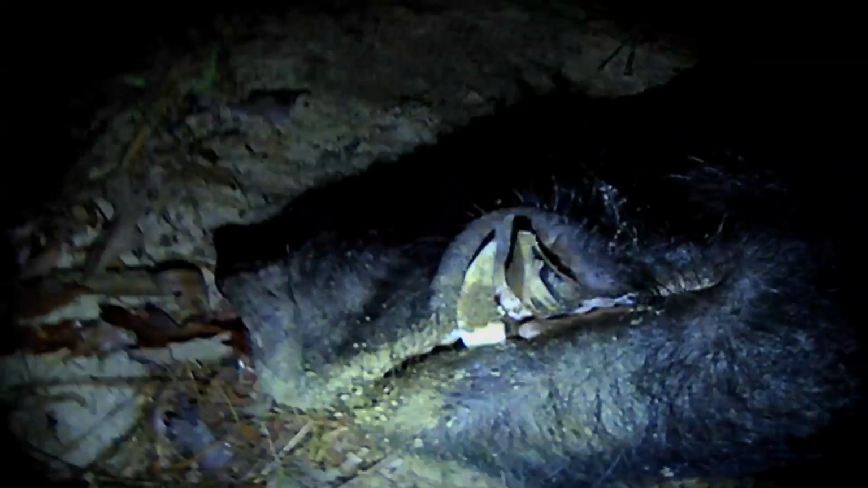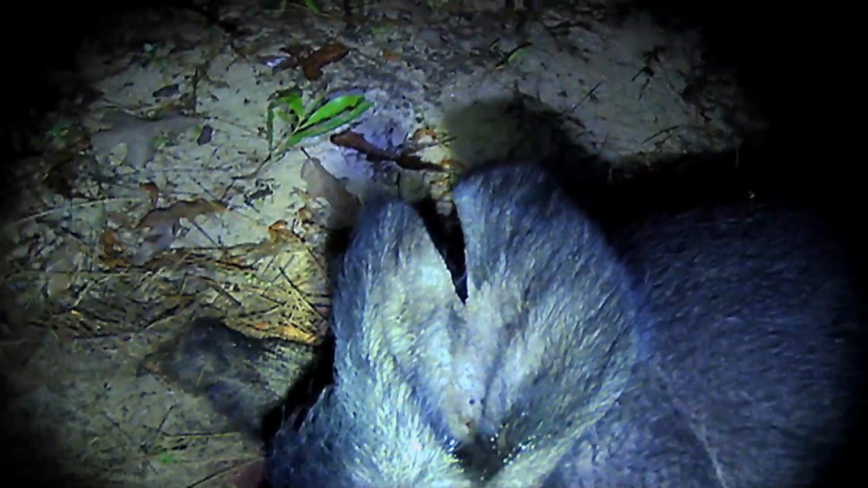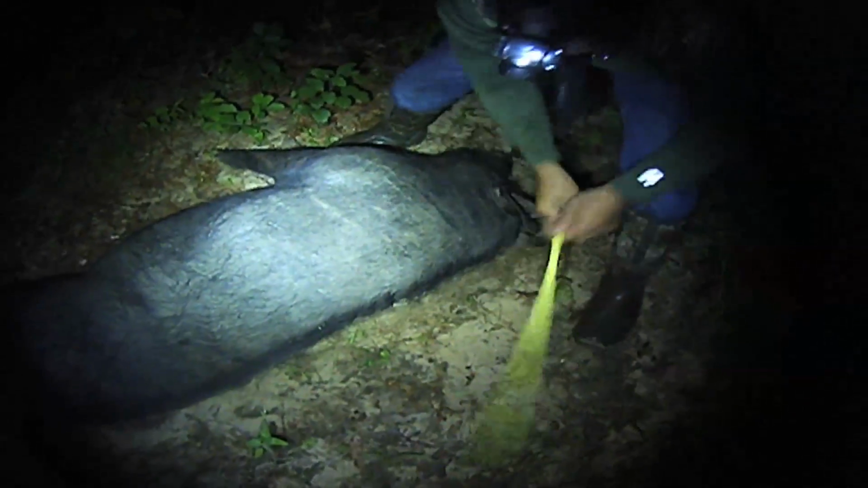This is a massive boar. Look at these tusks. You ever seen a double split tusk like that before? It's crazy. Look at the split in that ear. I'll get a tape measure on this, but this is usually 240, 250. Okay, this is gonna be fun.